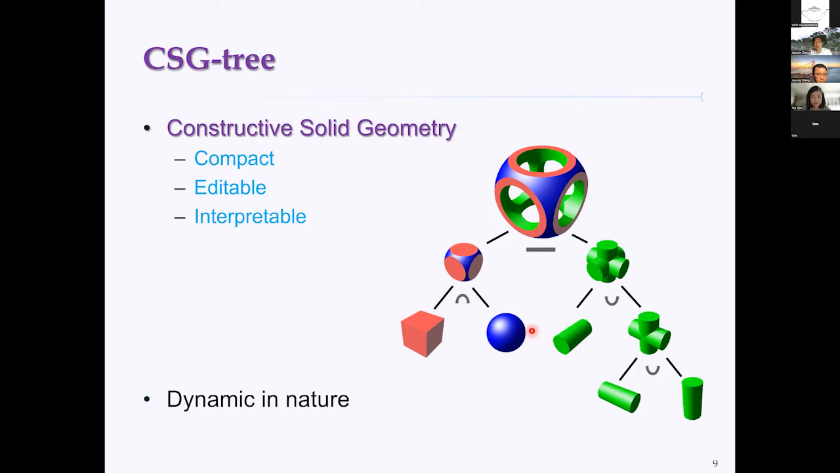But on the other hand, you can find that this CSG tree could have different structures. The structure is quite dynamic, depending on the scenario, depending on the object. So this might make it difficult for the learning process.